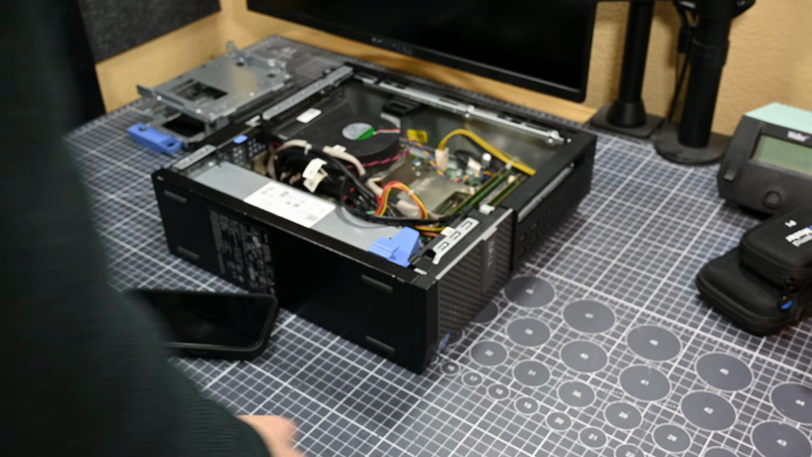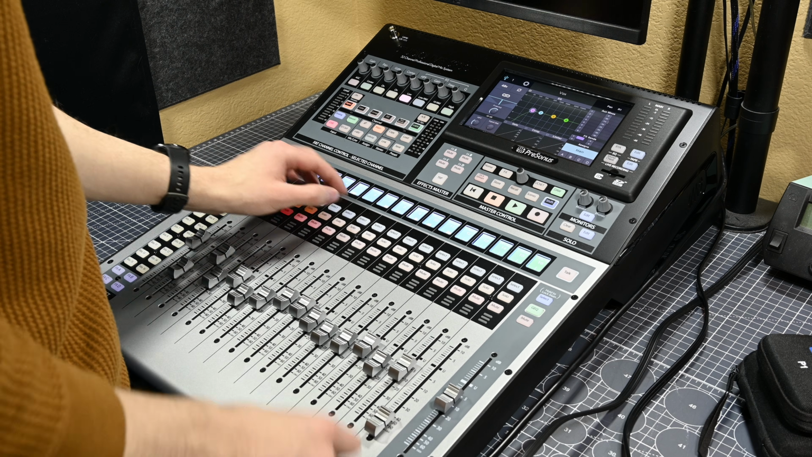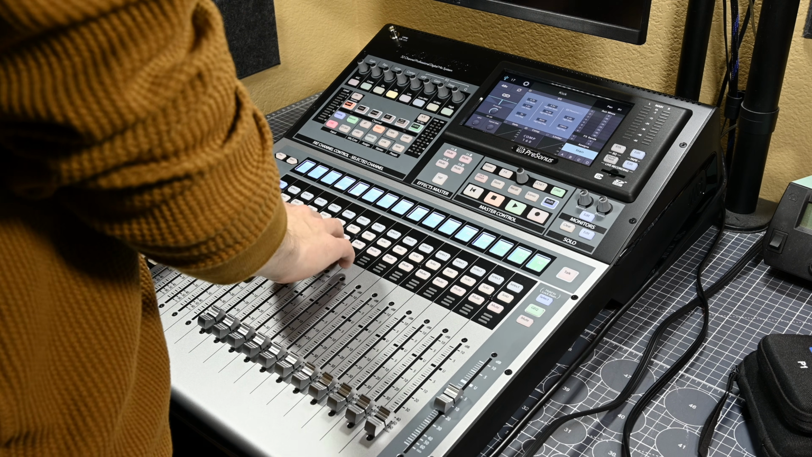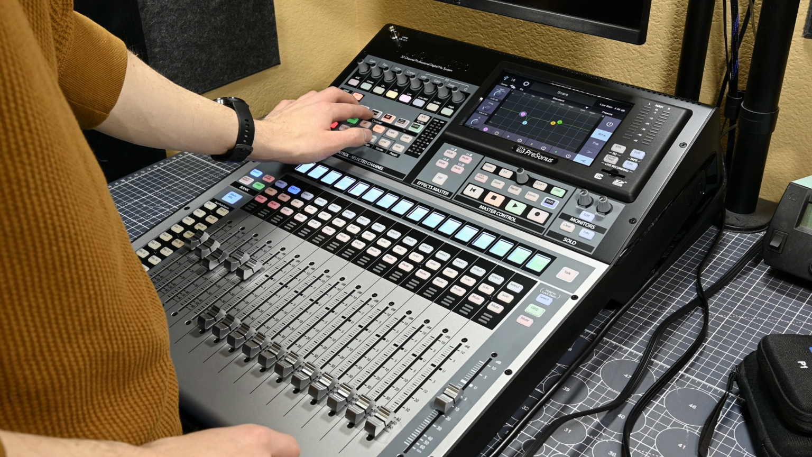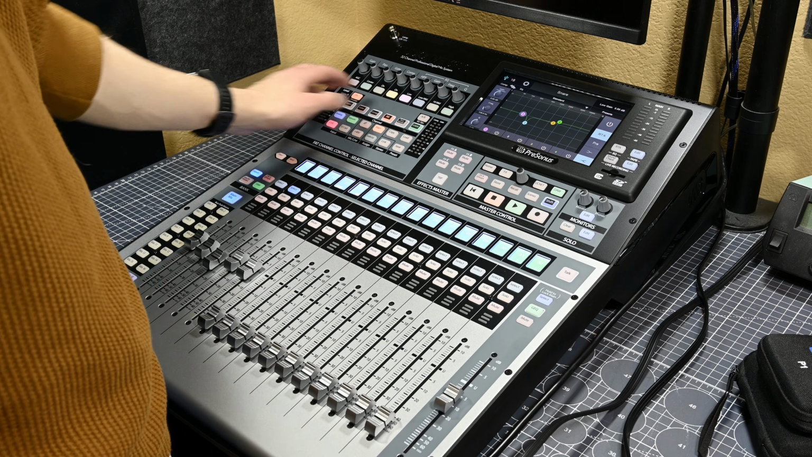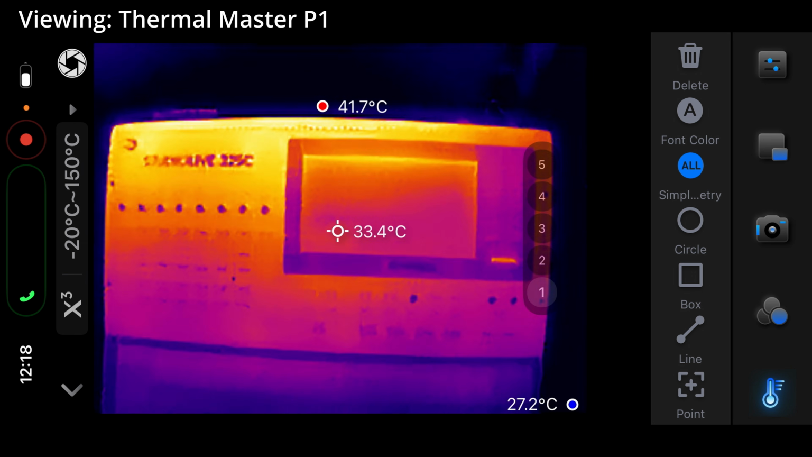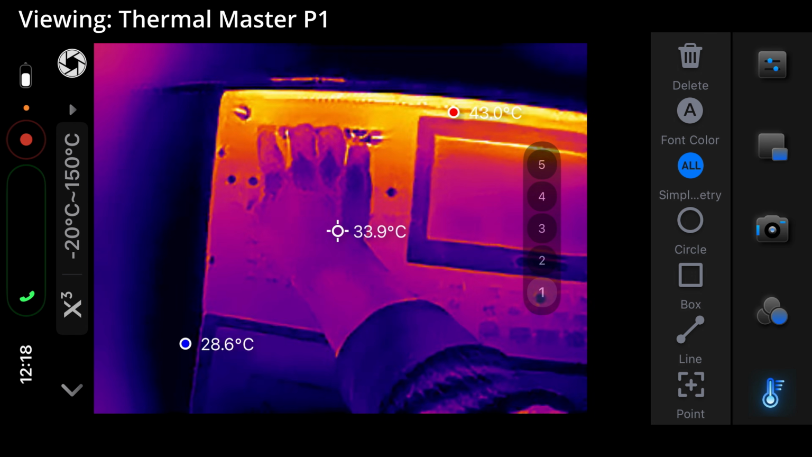Moving on to the next thing now, once more going up in scale just to see how these cameras compare on larger objects, here's a bit of a curveball, a digital mixing console. Yeah, I was working with this console and just ended up with the thought in my head of, what if I use this as a benchmark for the thermal cameras I'm working with in this video? So I did. Starting with the P1, reading the text on the front of the mixer that says Studio Live 32SC was doable but quite difficult.